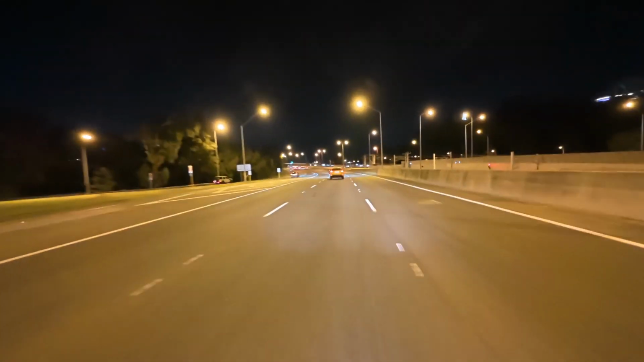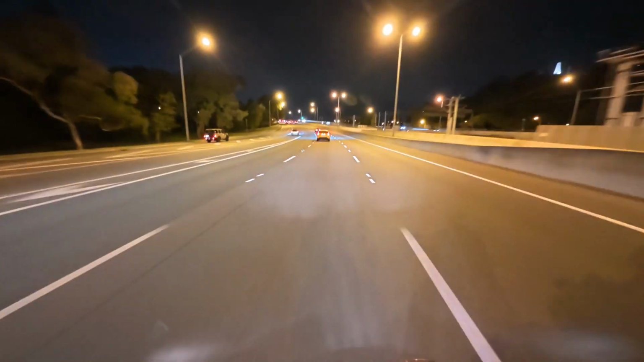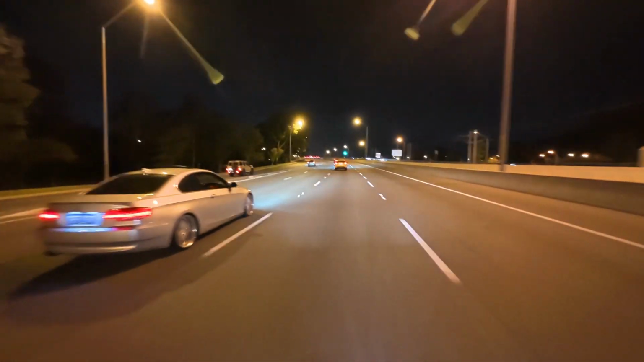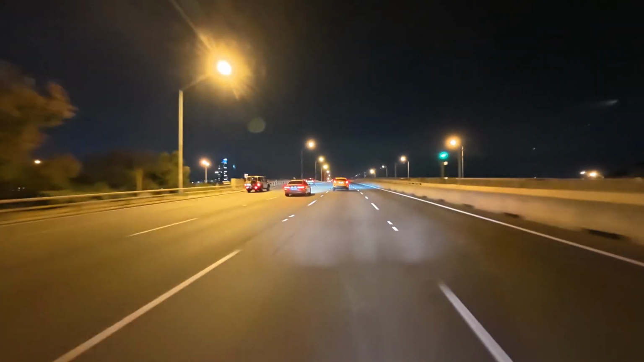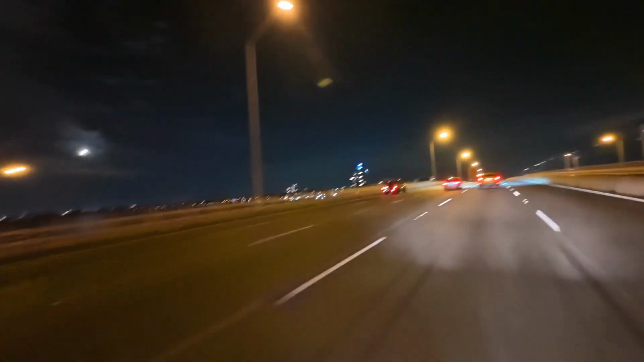Continuing on our merry way. Passing over the Swan River.